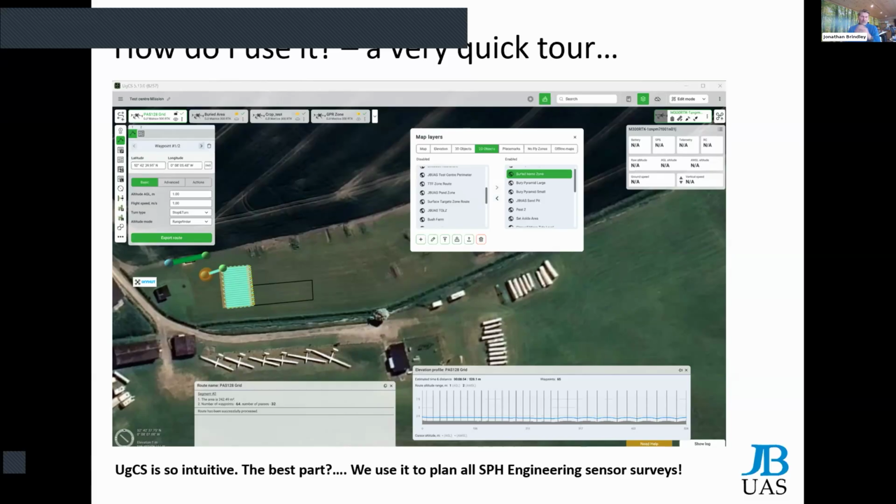You've done your mission over that KML, and it is that simple. So I just find it really, really quick and easy. And that's not to mention all the other really important parts of it, like being able to see really easily how long it's going to take you and how long it's going to be. And there are so many tools on there that are so intuitive. Like I said, within 30 minutes, you are able to go and fly missions.